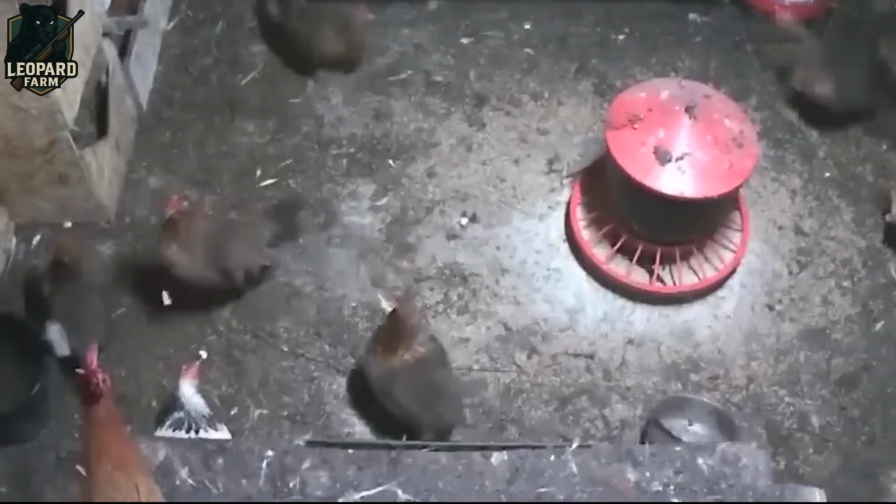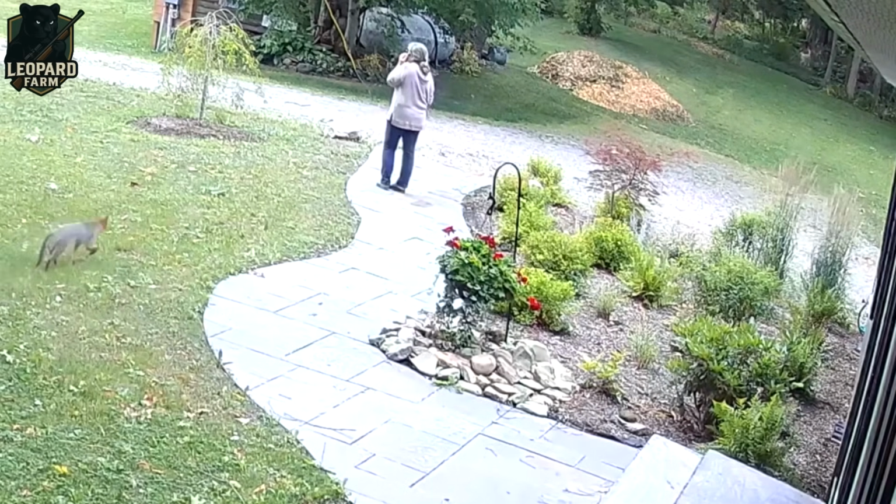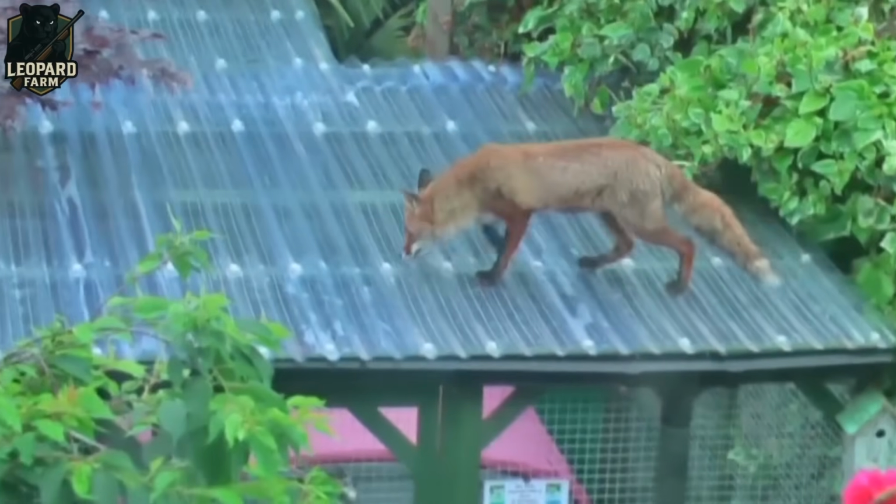Foxes are no longer just a threat to livestock. They're now endangering people in their own neighborhoods. In a shocking incident in Florida, a man was viciously attacked by a fox while strolling down a quiet street, sustaining serious injuries that left the community reeling.